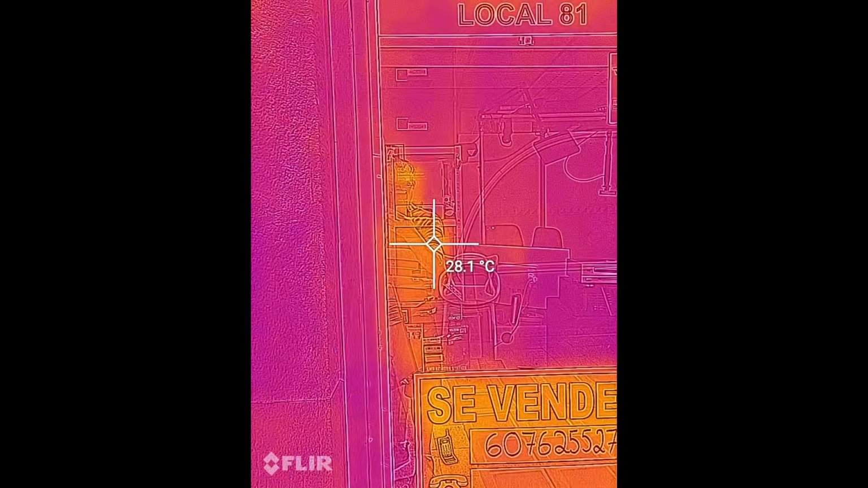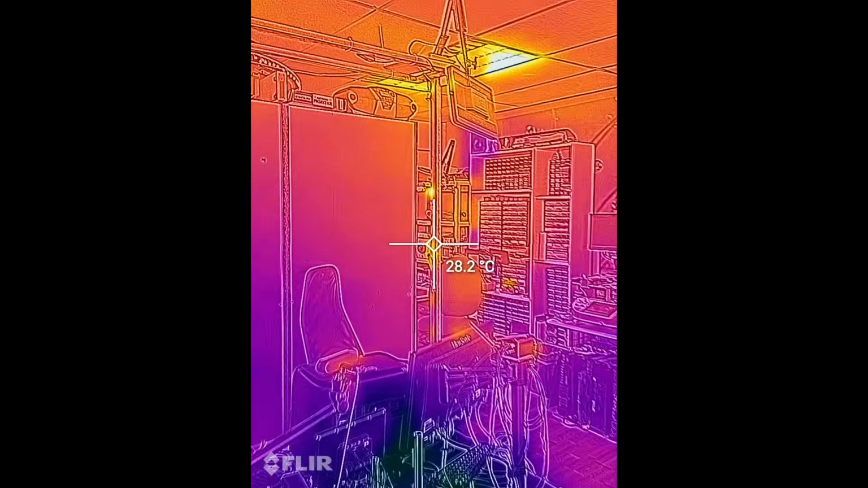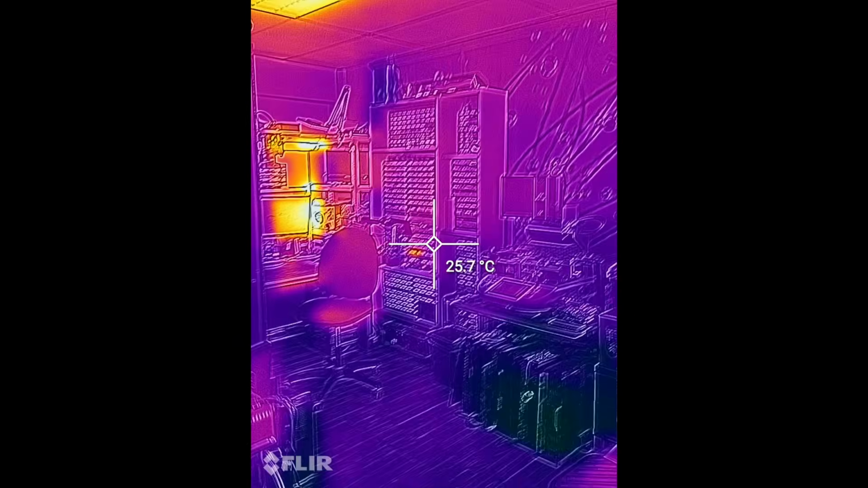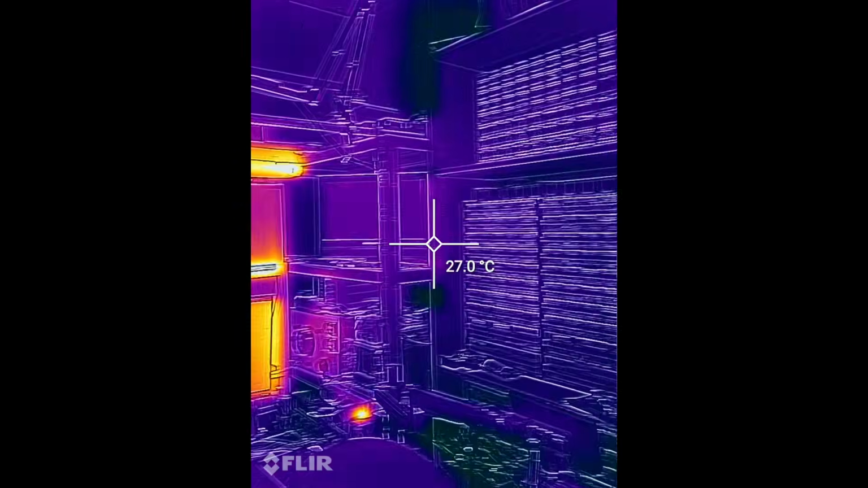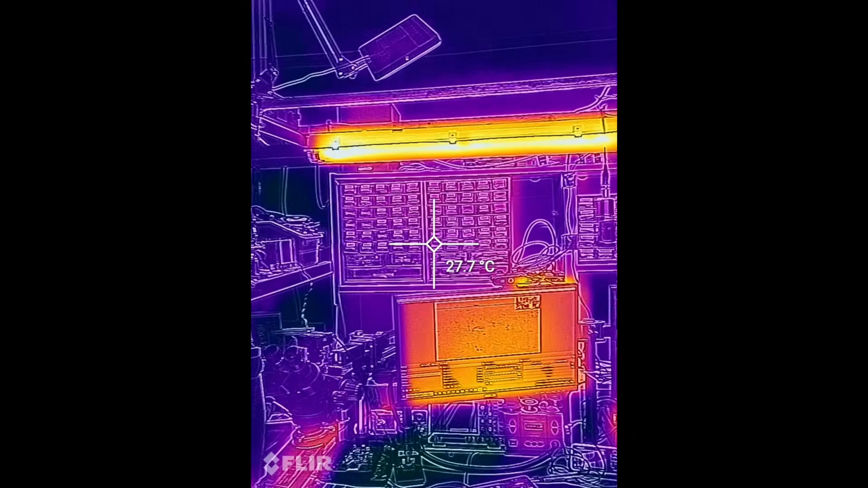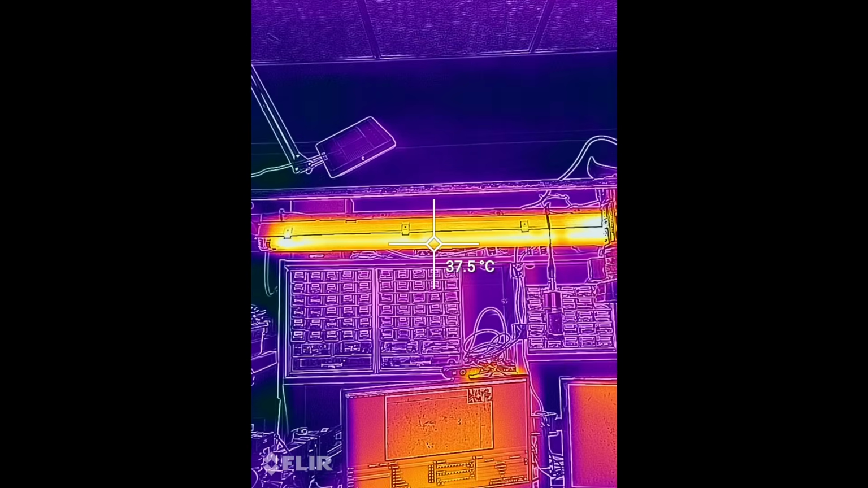Now let's go into the cool office and see. It's adjusted there, so it's now gone to a different palette. You can see all my component storage drawers. It changes again. Okay, so that's how the thermal camera works for more distant work. I'd say this is pretty damn good for things like aircon and looking at buildings, insulation problems.